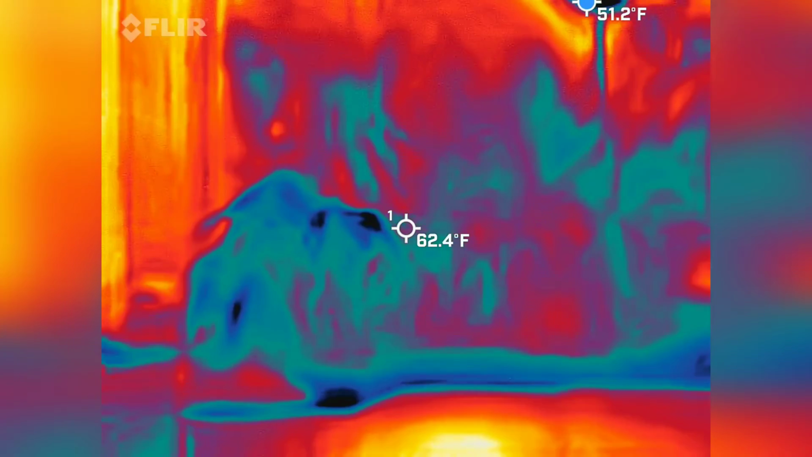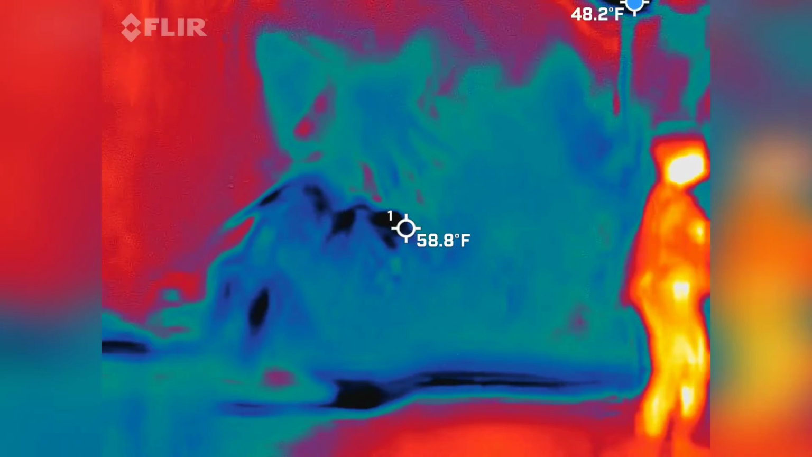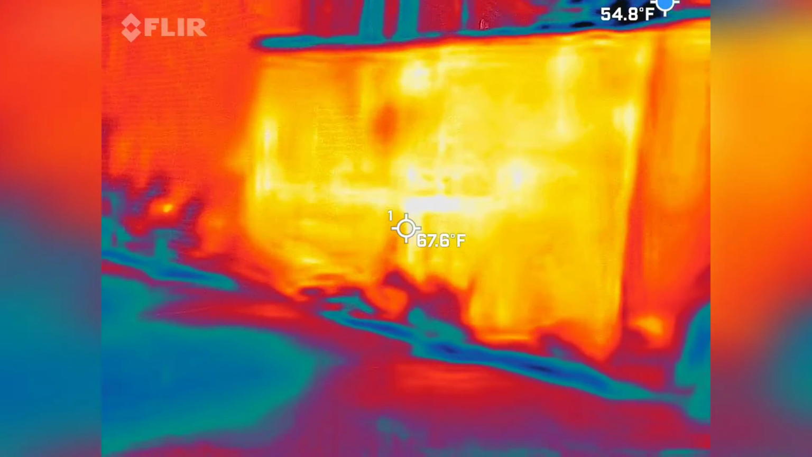Hell cold over here. So creepy looking in the window. Yeah, right. Very creepy.